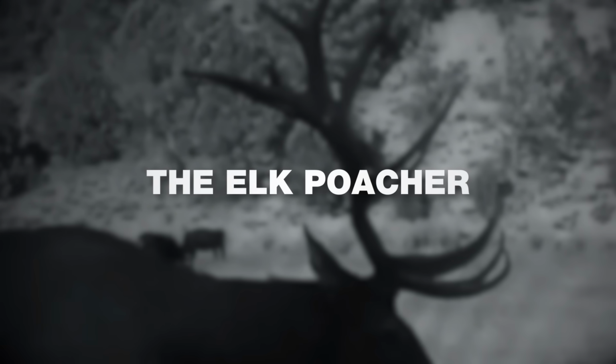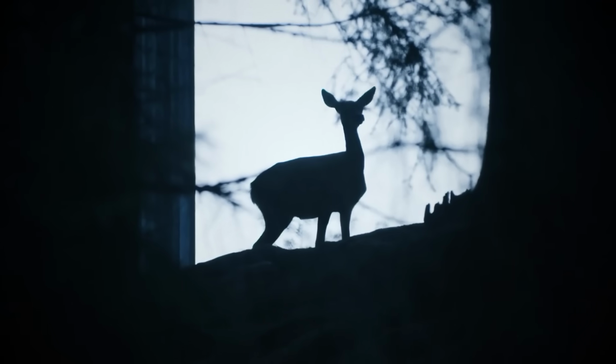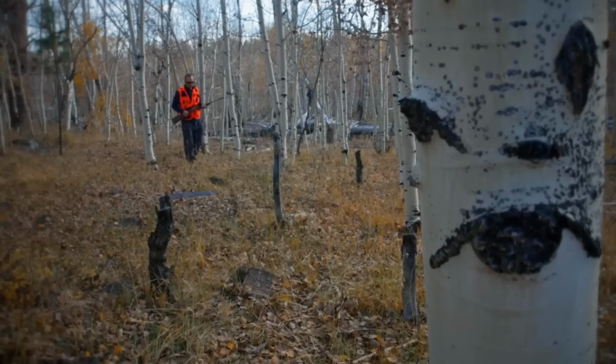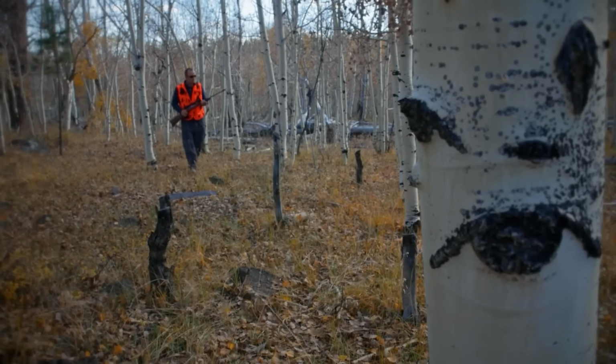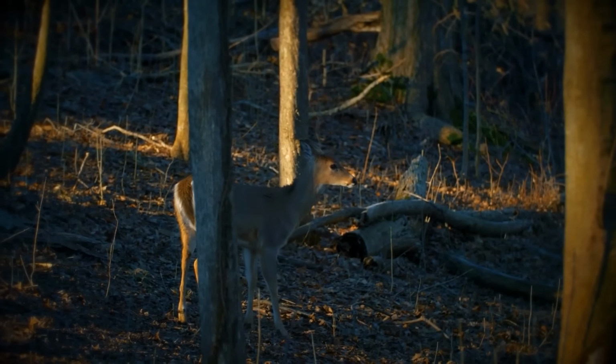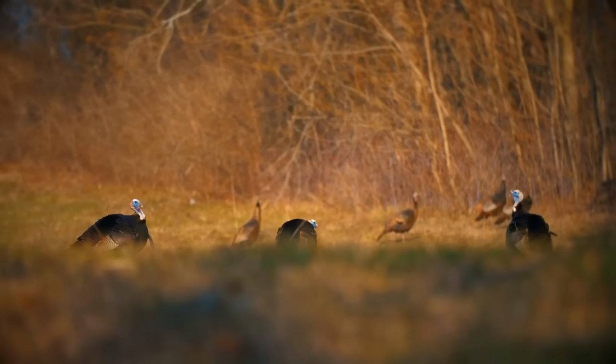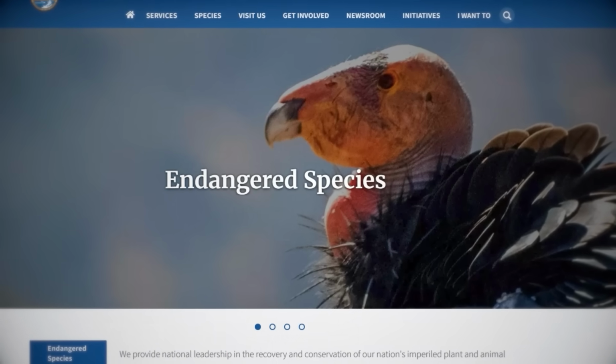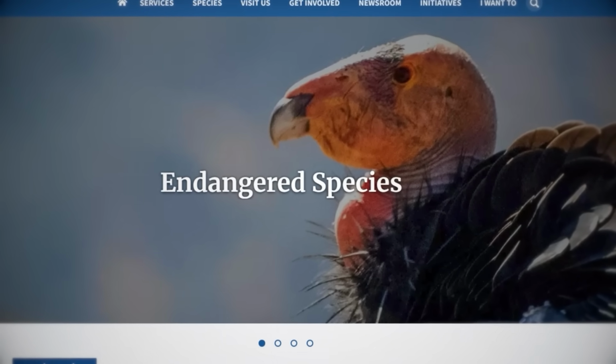The elk poaching decapitator. In the United States, hunting is highly regulated, with the amount of animals you can hunt and the time of year that you can hunt them being restricted, in an effort to keep wild animal populations at healthy levels. Some animals are even off limits at all for hunting due to them being protected species. Violating these rules results in heavy fines and at times prison sentences.